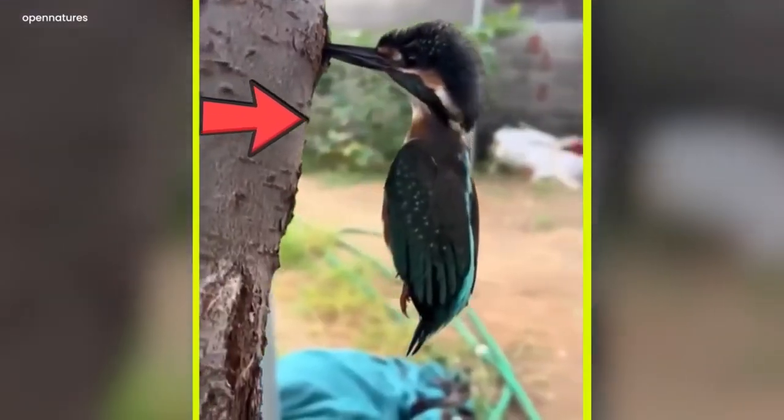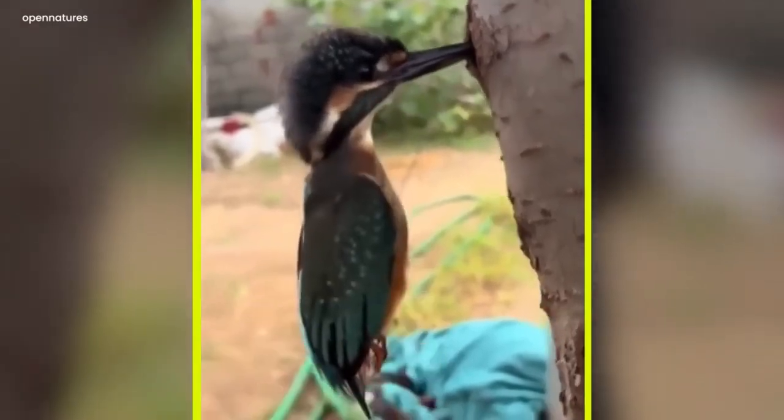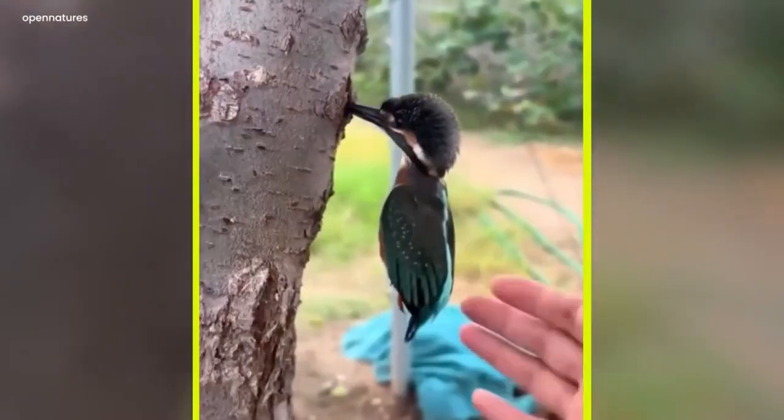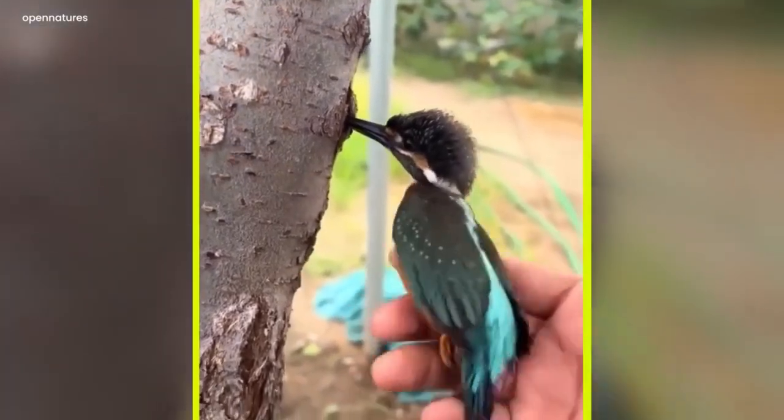In this video, a bird can be seen stuck in the tree by its beak. And you know what's surprising? This is no ordinary bird. It's the famous woodpecker who somehow got its beak plunged forcefully into the tree's bark.